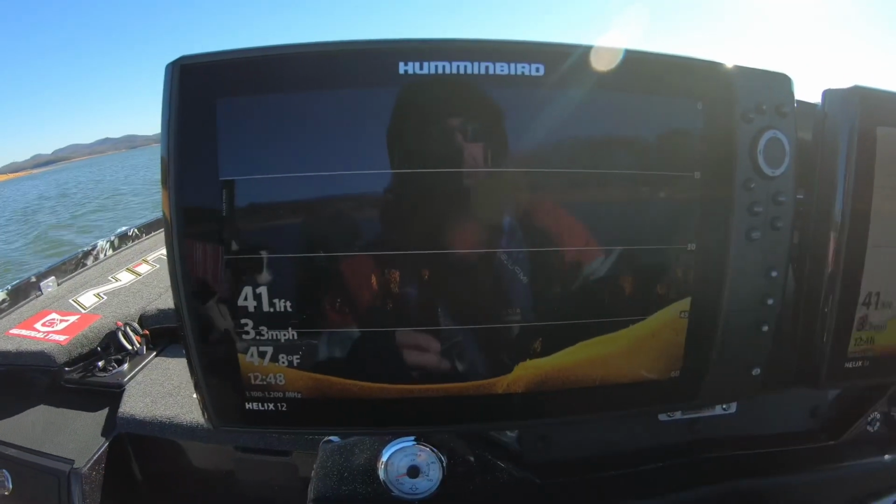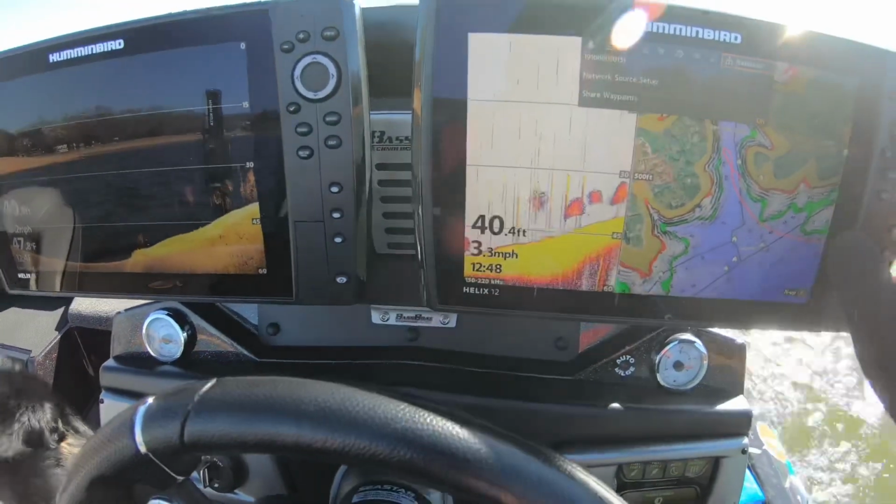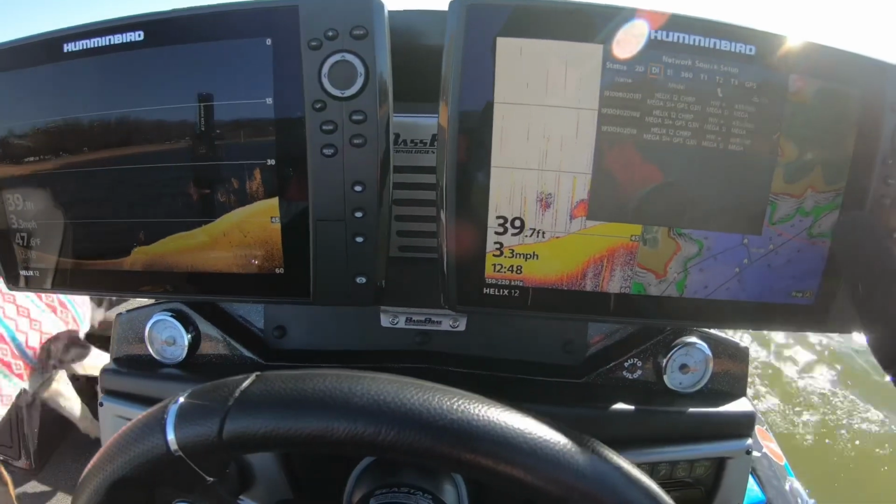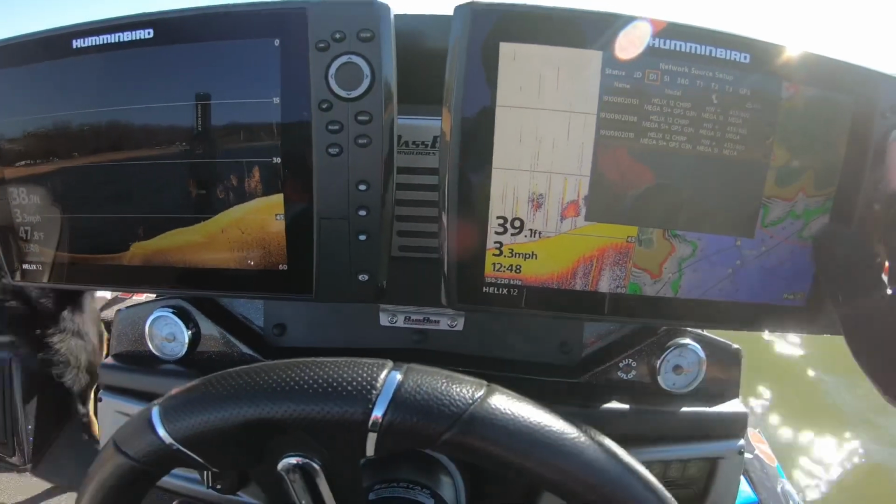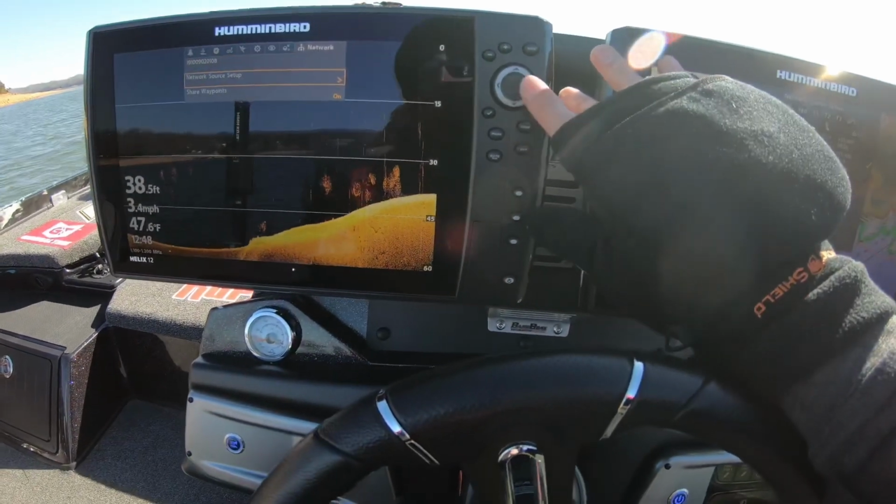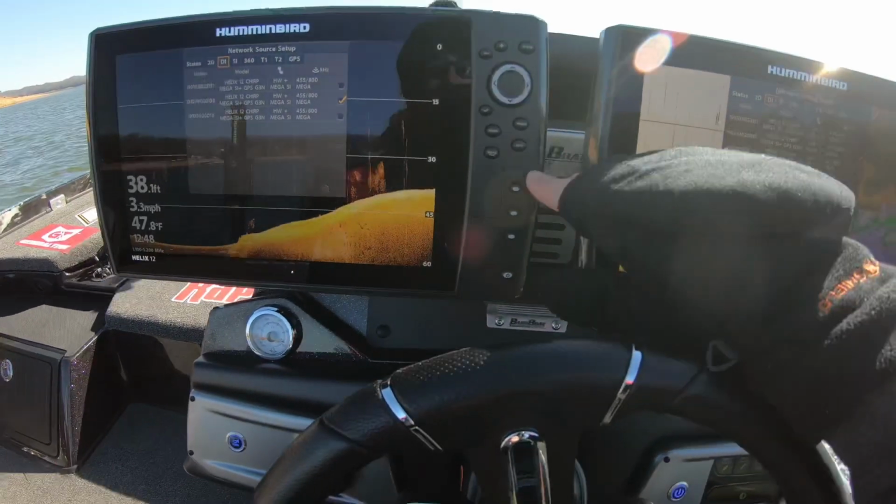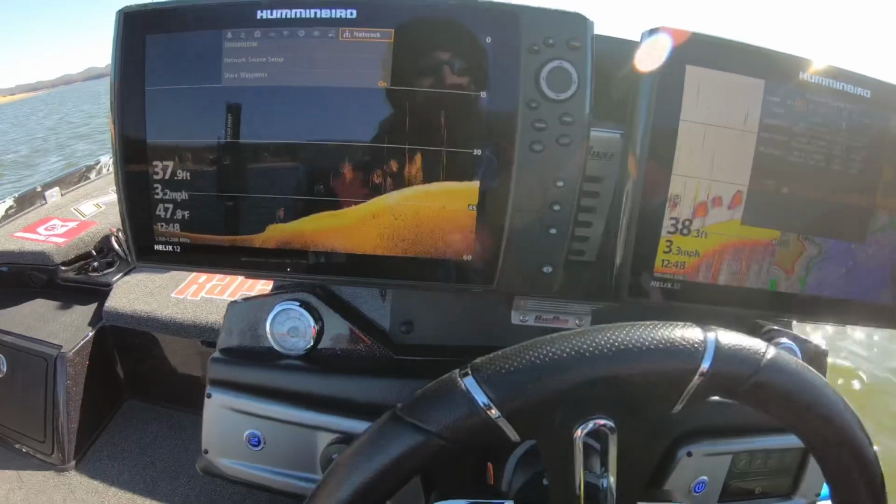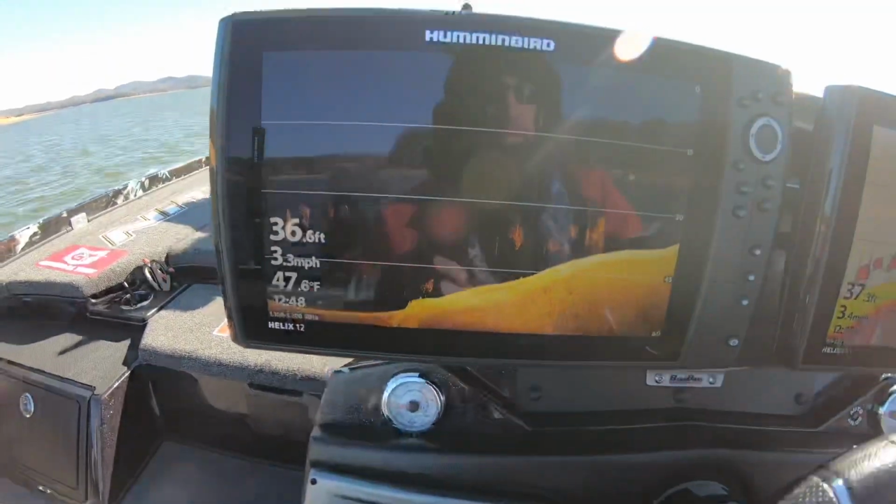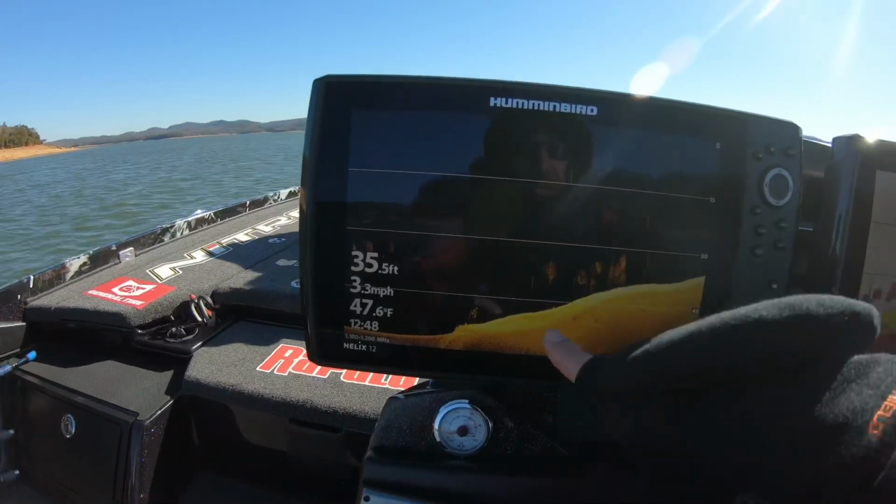Actually picking up a little bit of interference right now, so let me see if I can get that taken care of. I'm going to move over here to this other unit. A lot of times it's simply making sure that you've got them reading the right transducers. That is more often than not why you'll pick up some interference like that. Everything's good there. But that's a really good picture other than a little bit of interference, and I'll figure that out here in a minute.